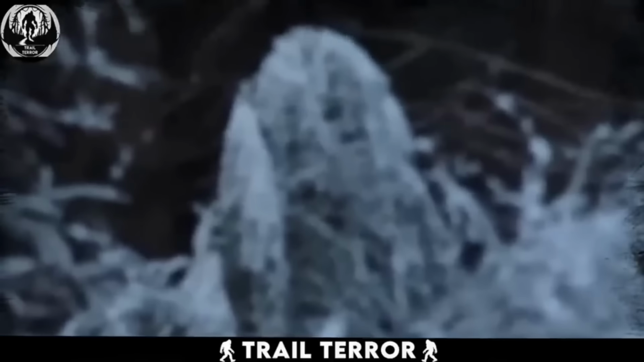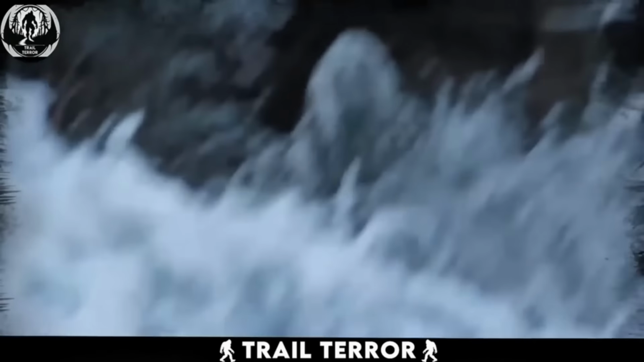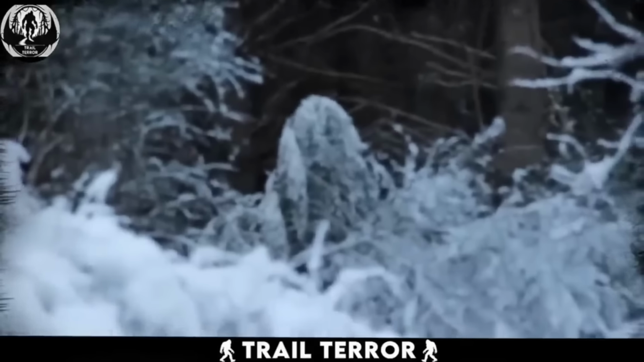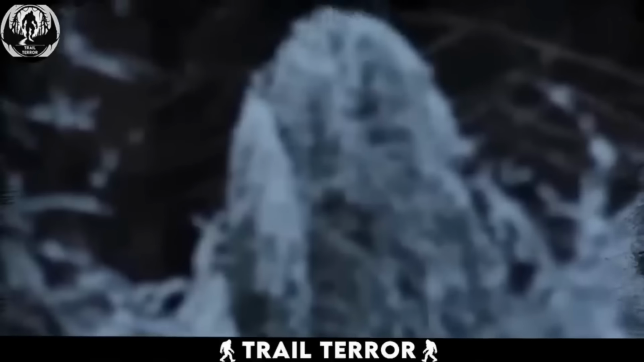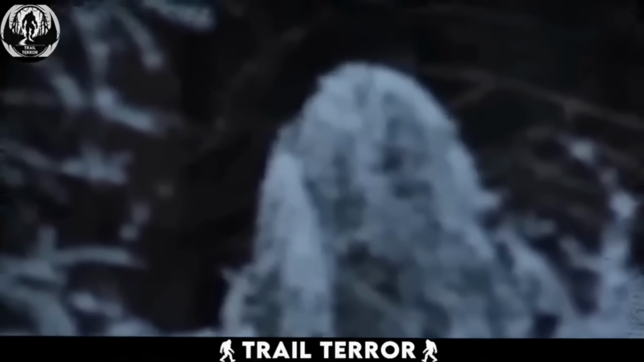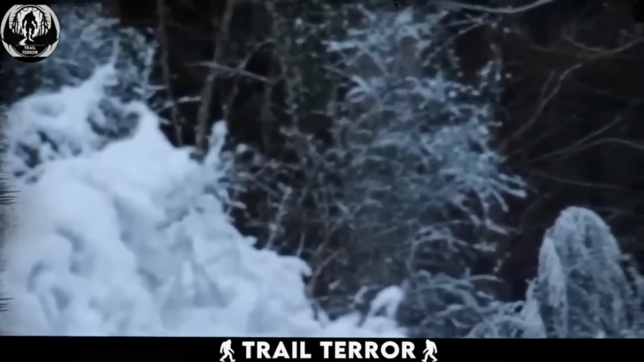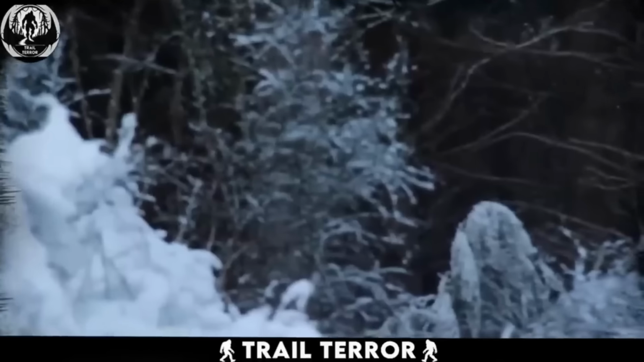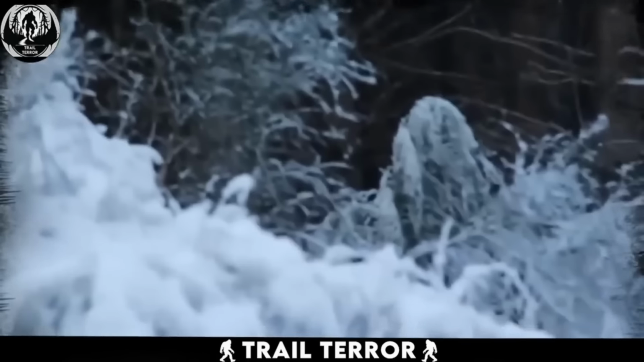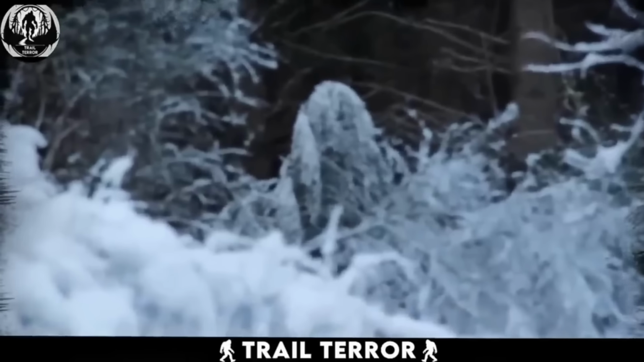As the figure shifts slightly, details emerge. To me, it looks like a bizarre humanoid creature, covered in thick fur and encrusted with snow. A faint downward slope to its form even suggests a creepy smile. But is it really a mysterious being or something more mundane? There's a chance it could simply be a pile of frozen branches, cleverly camouflaged and swaying slightly in the breeze. However, the possibility of a cryptid sighting keeps the debate alive. What do you think?